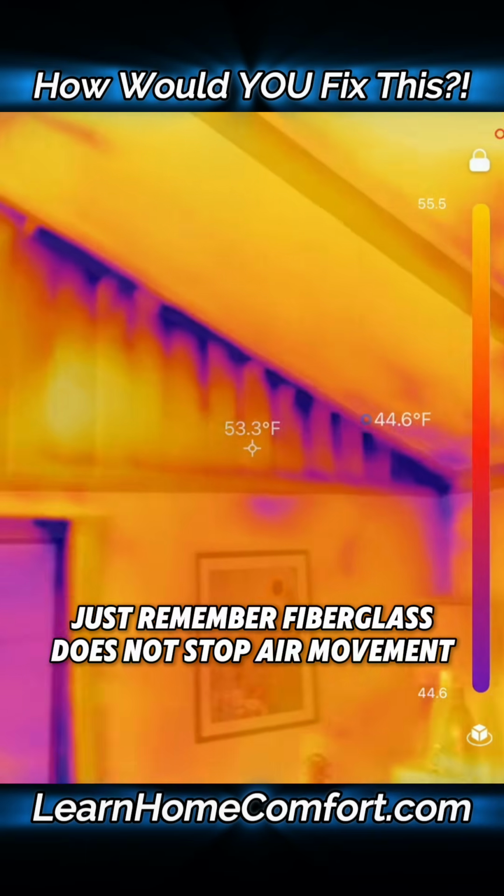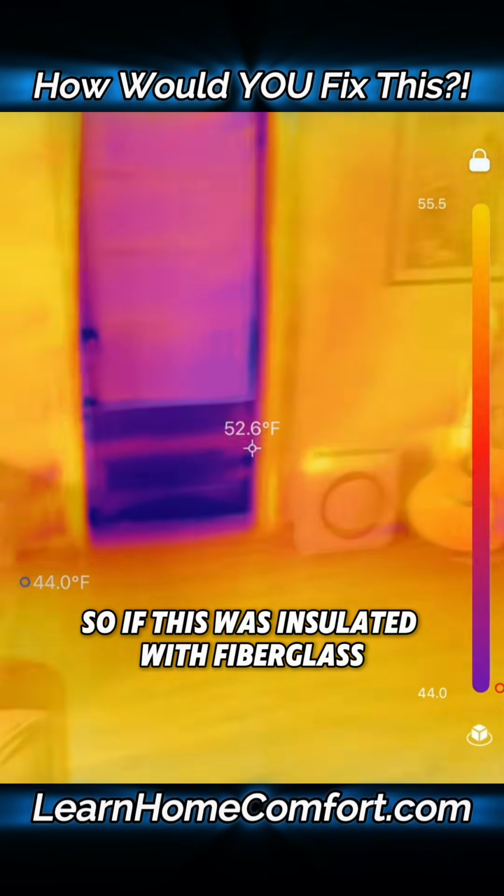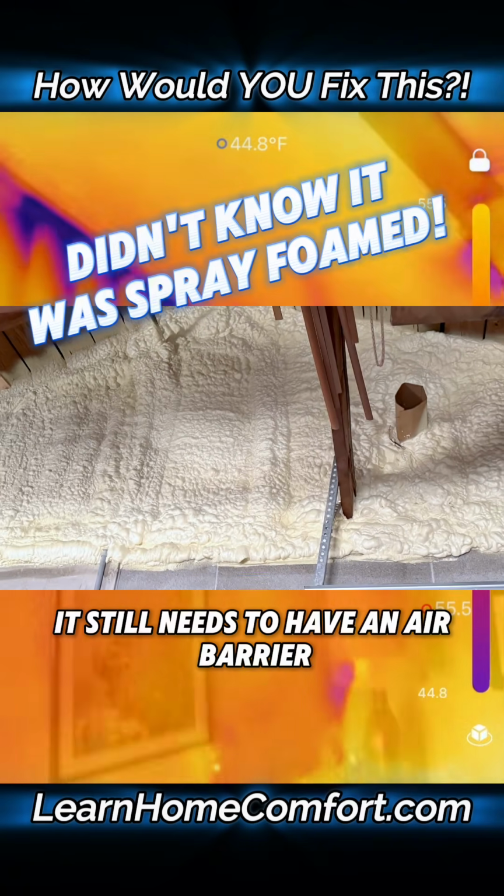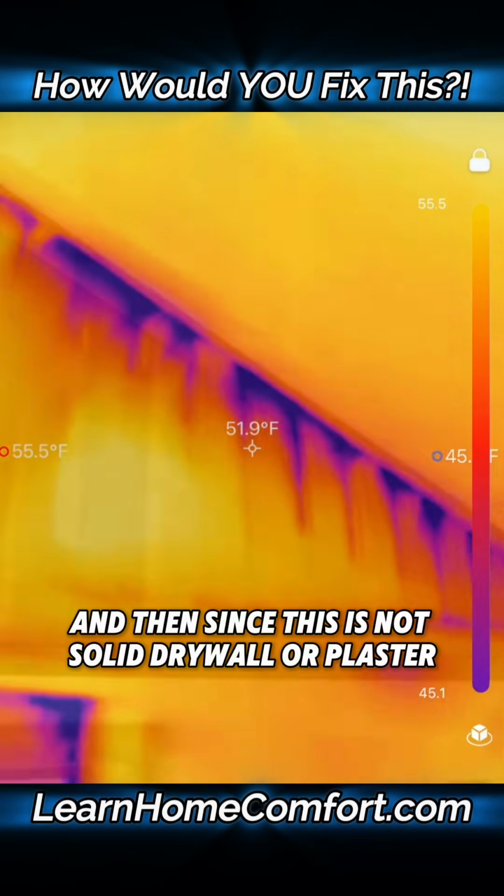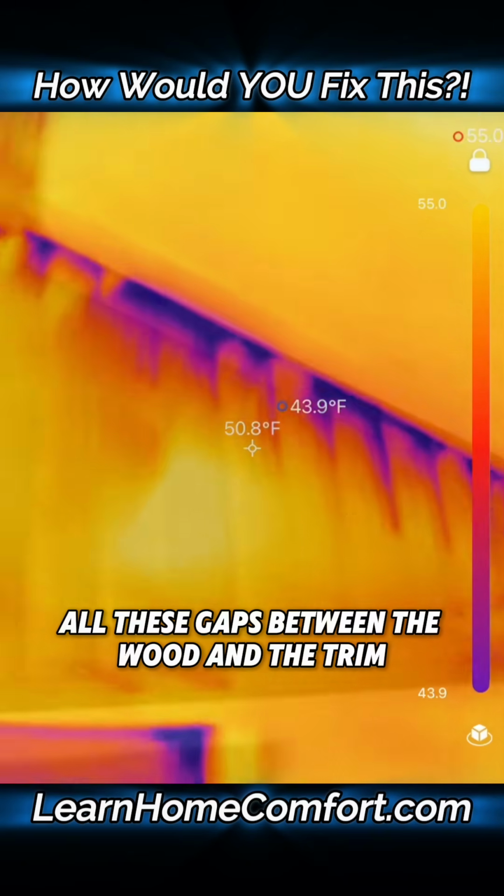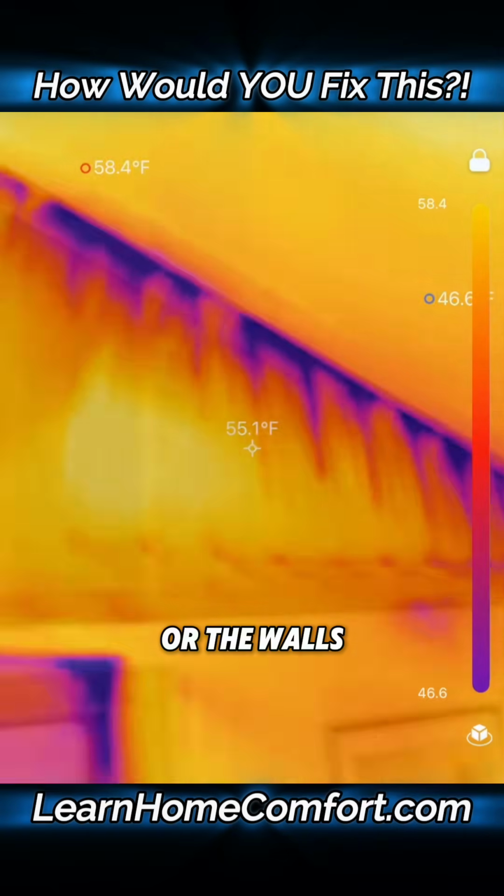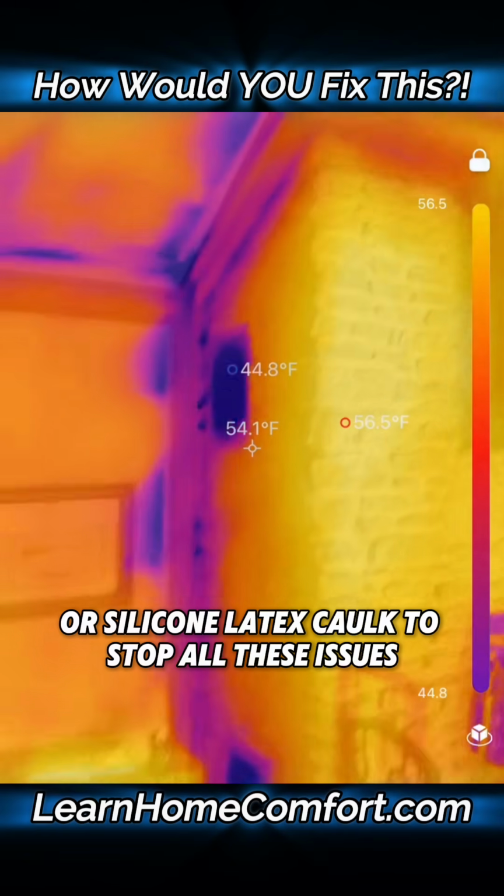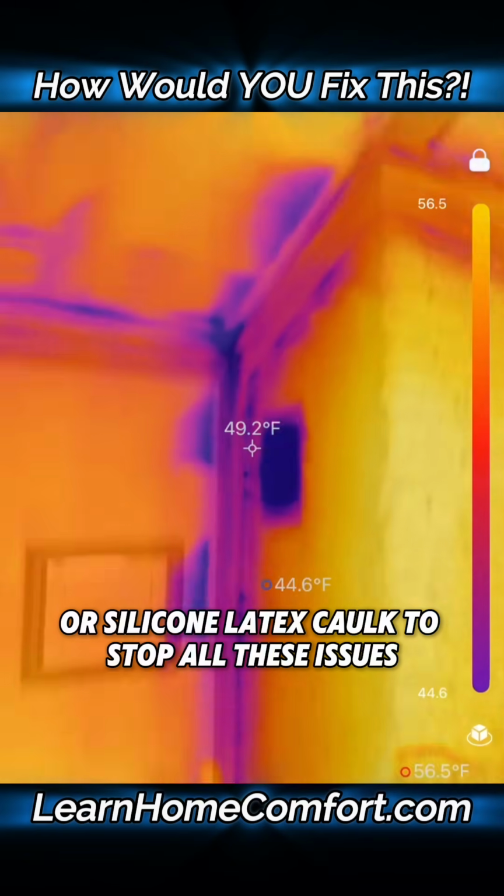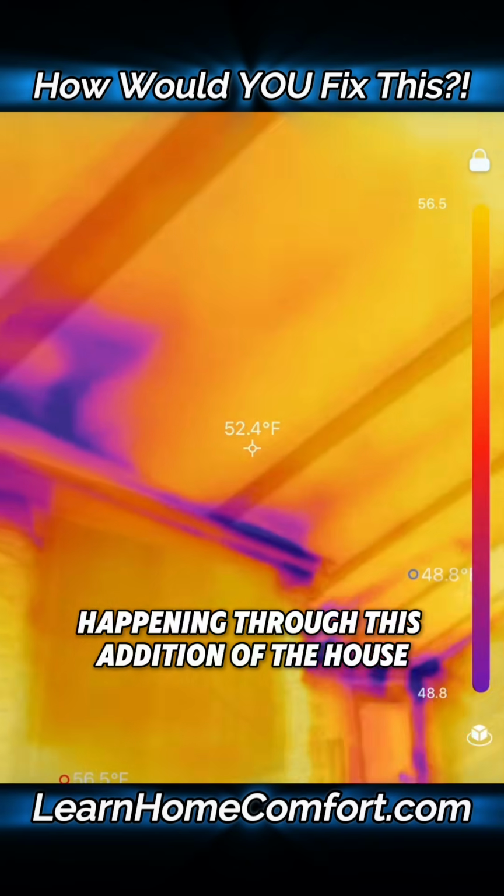So just remember, fiberglass does not stop air movement. So if this was insulated with fiberglass, it still needs to have an air barrier. And then since this is not solid drywall or plaster, all these gaps between the wood and the trim, or the wood trim and the ceiling or the walls, would also need to be sealed with latex caulk or siliconized latex caulk to stop all these issues. But just a bunch of air leakage happening through this addition of the house.